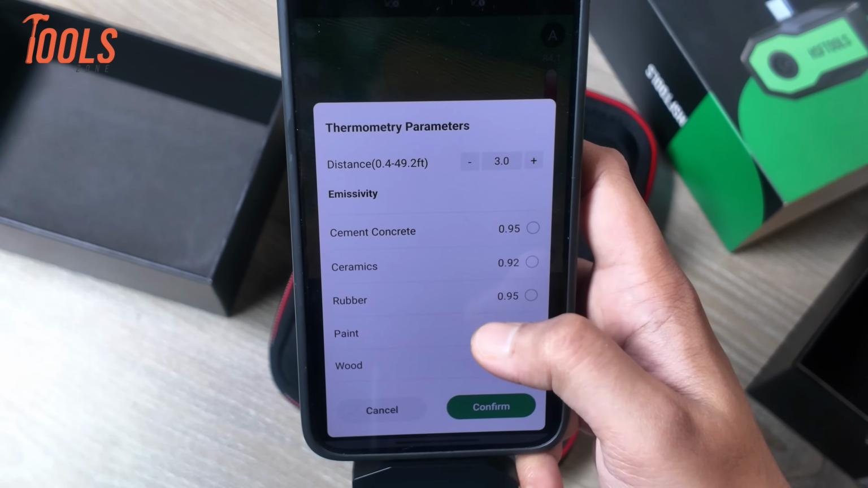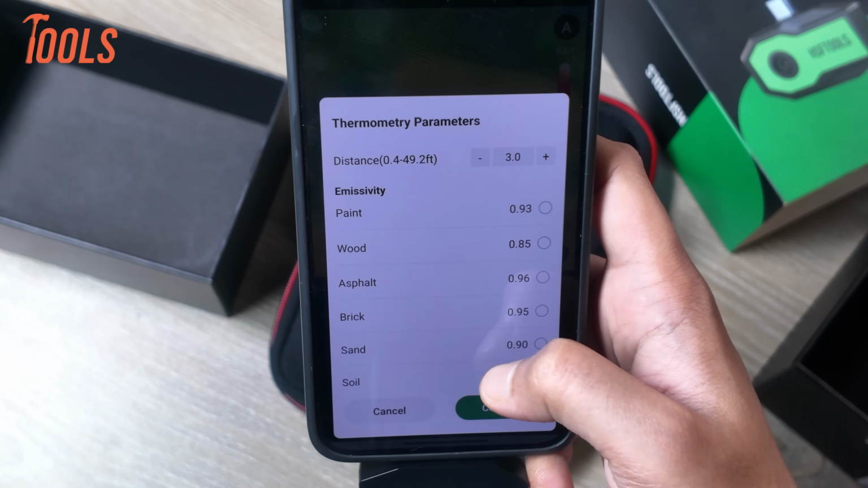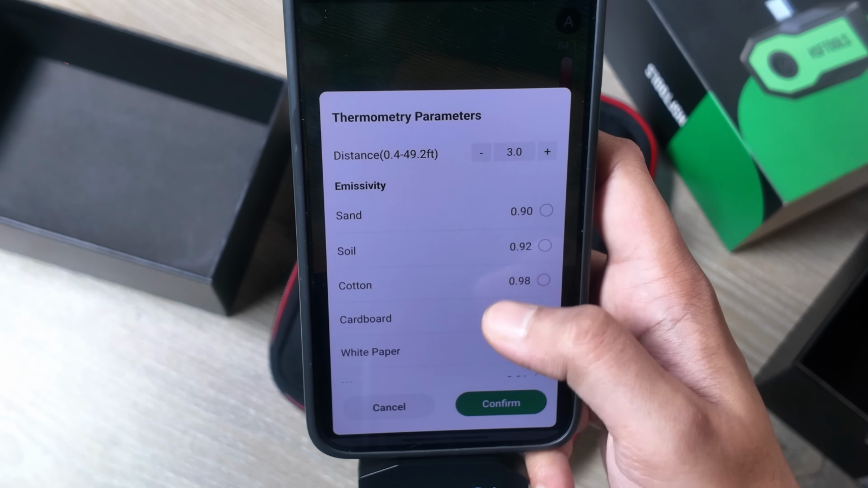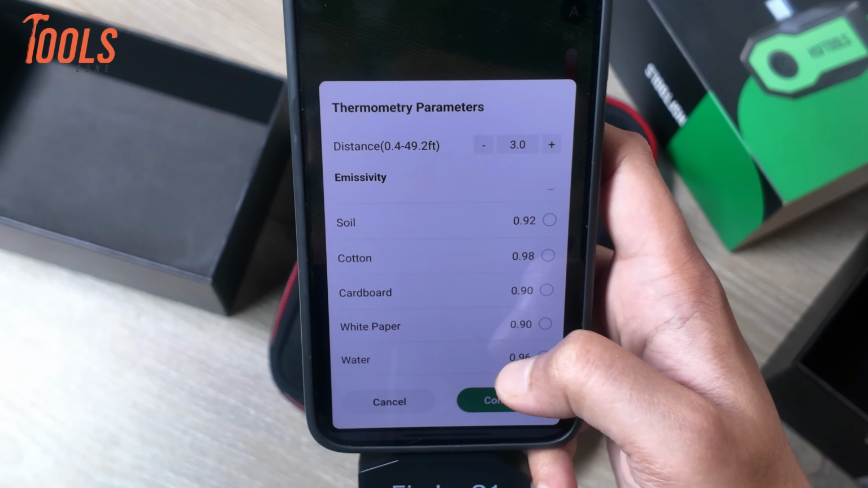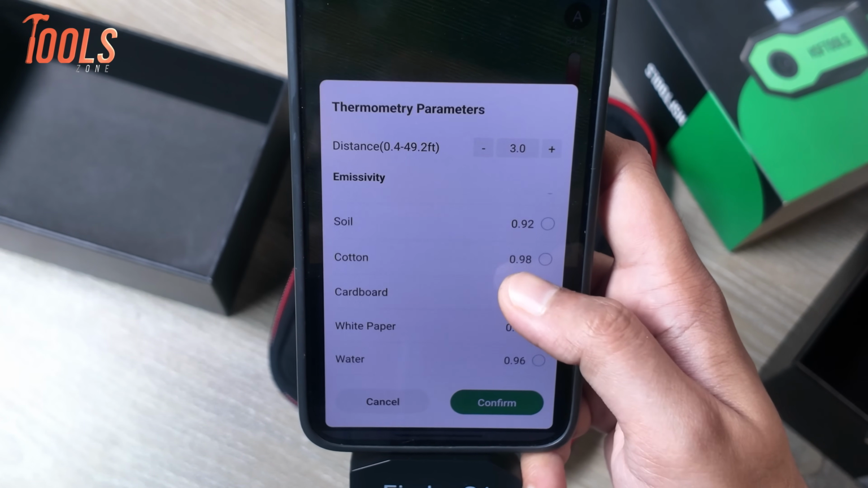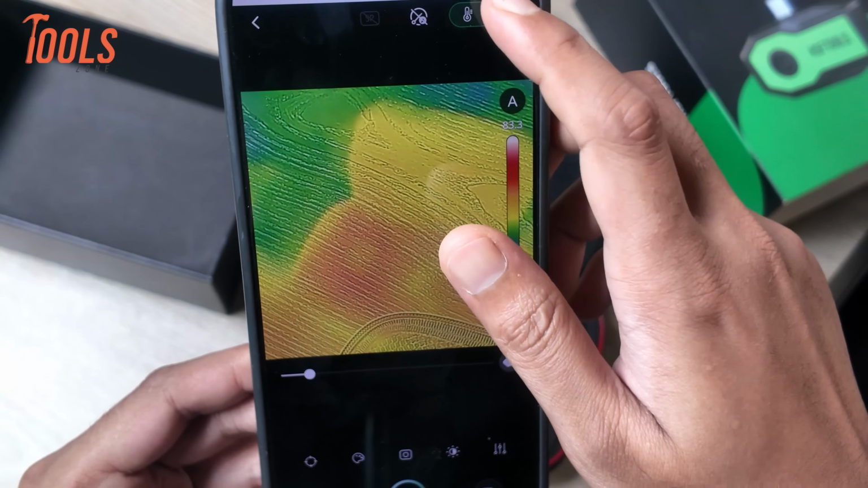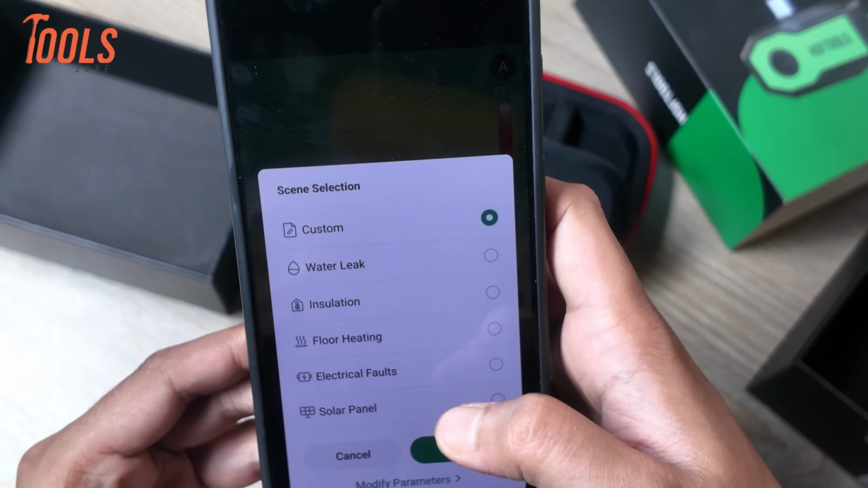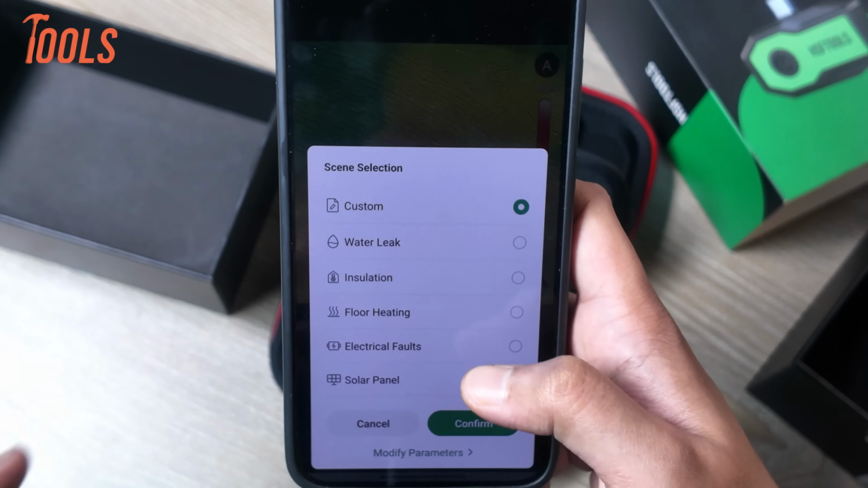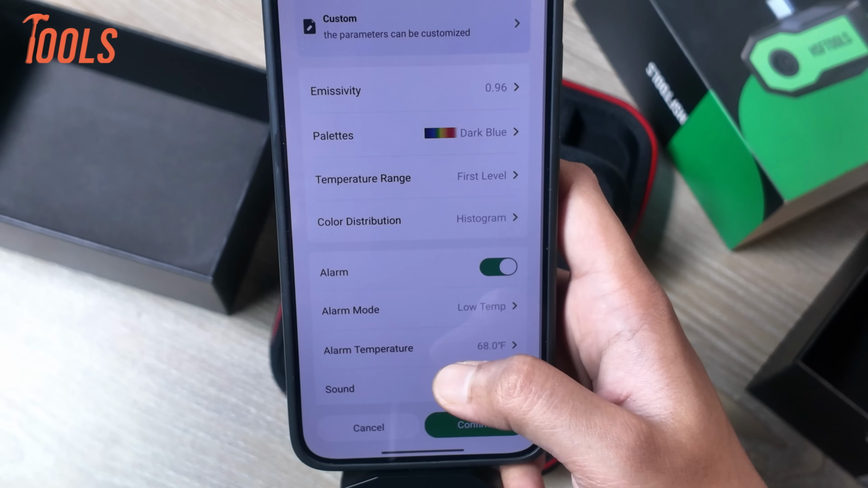Next, there's a thermometry parameters section. Here you can choose different material presets including ceramic, paint, wood, brick, soil, cotton, cardboard, white paper, water, and many others. We'll select the water preset. It calibrates automatically. There are also presets such as water leak and heating. There's also a modify parameters section where you can customize the settings we looked at earlier.